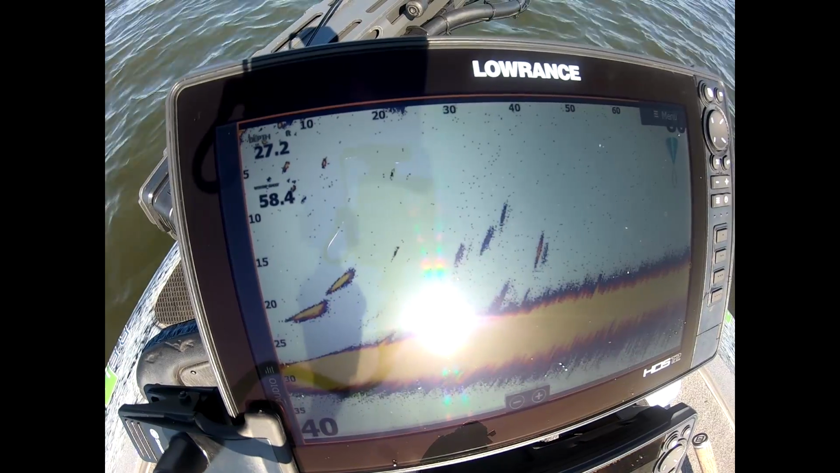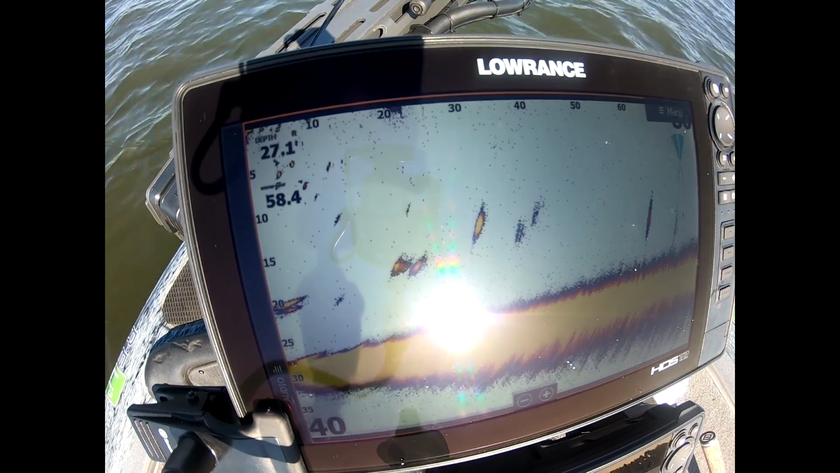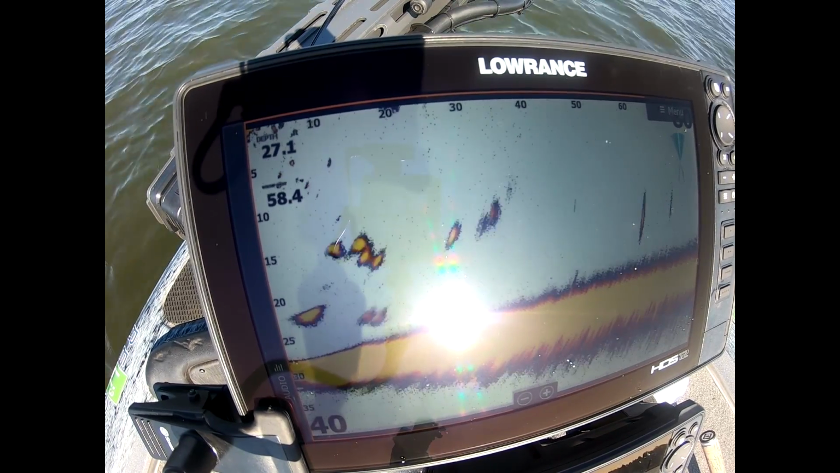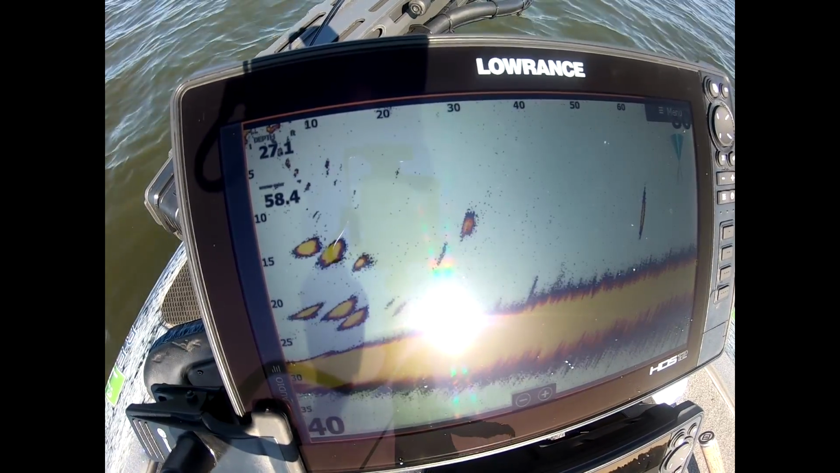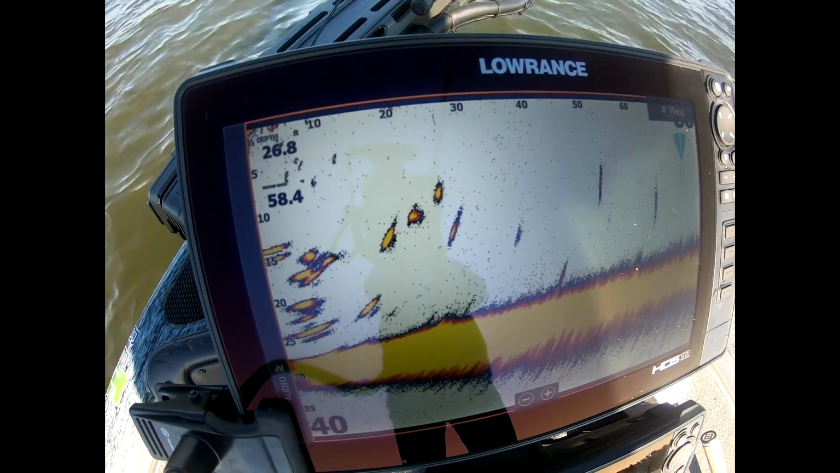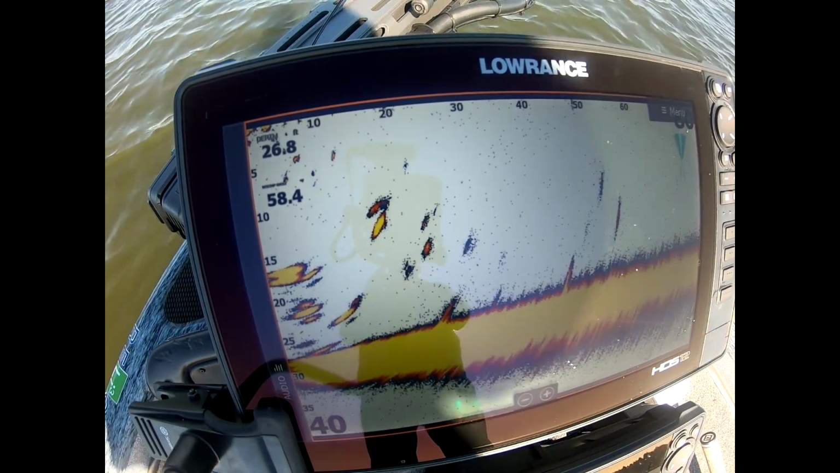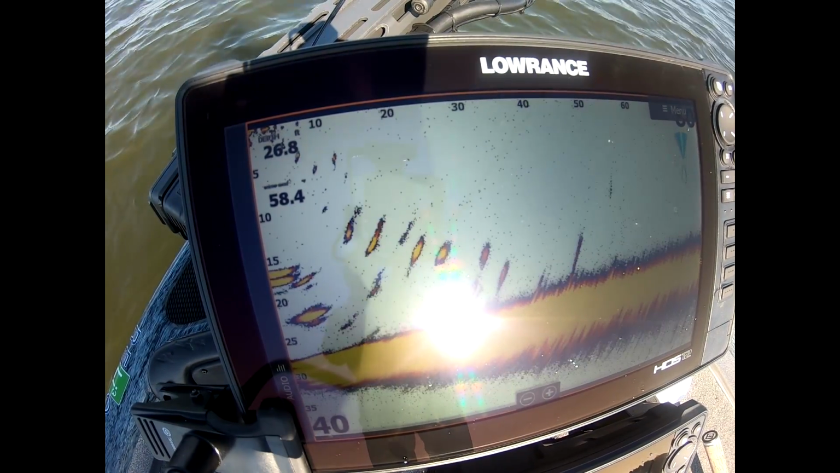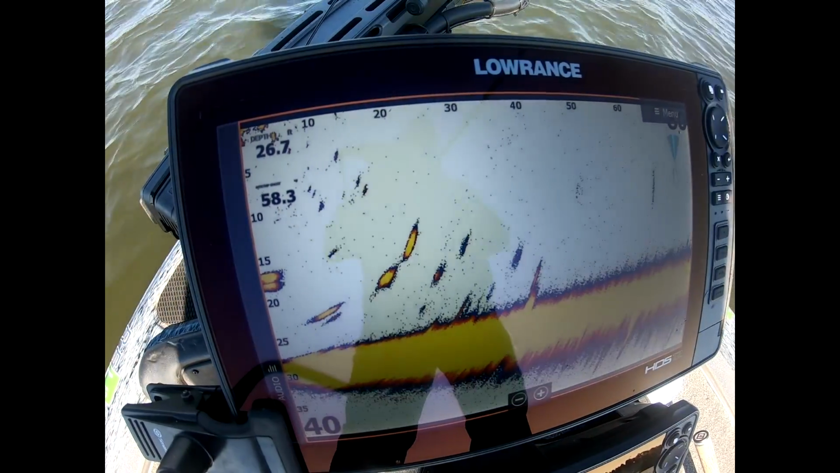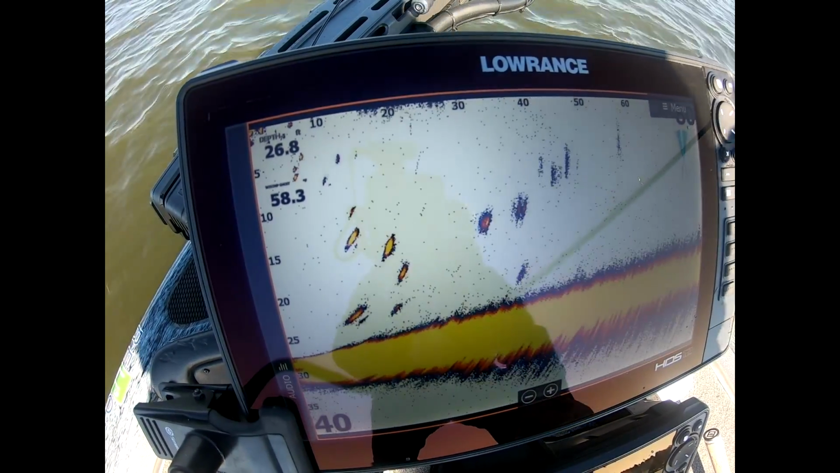So keep that in mind when you're actually using Live Sight forward, that you're seeing it real time, so you're seeing it happen. You see him, 25, 30 foot right in front of him, and there's a massive school of them. All right, there's the bigger fish. See them on the graph? See the bigger fish?